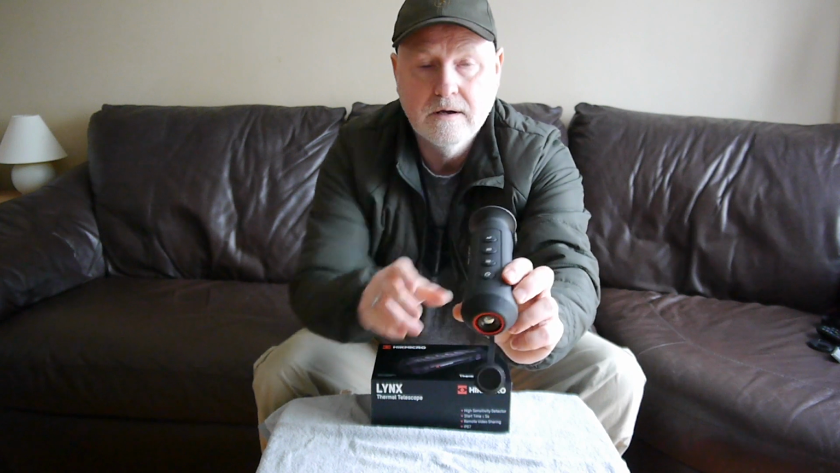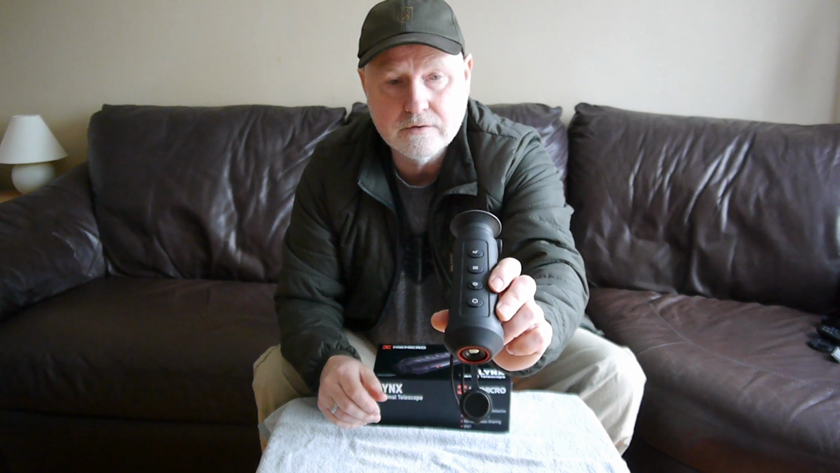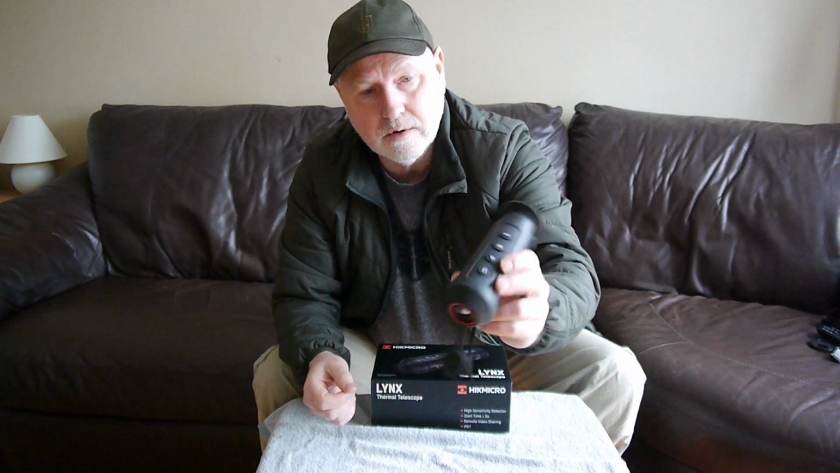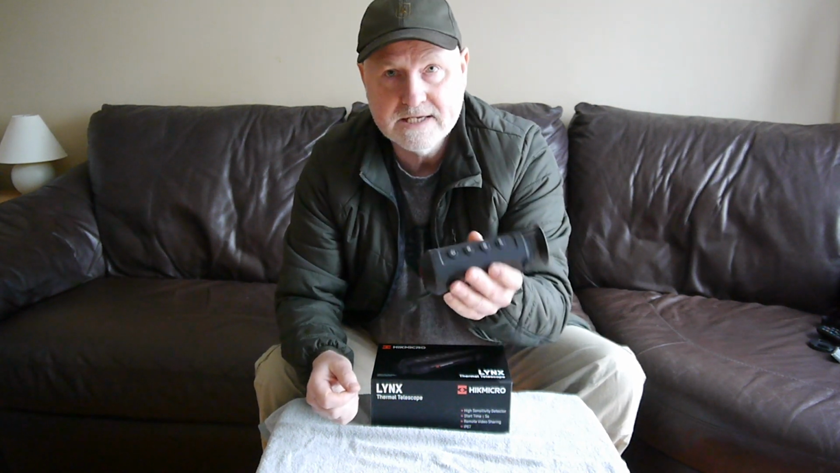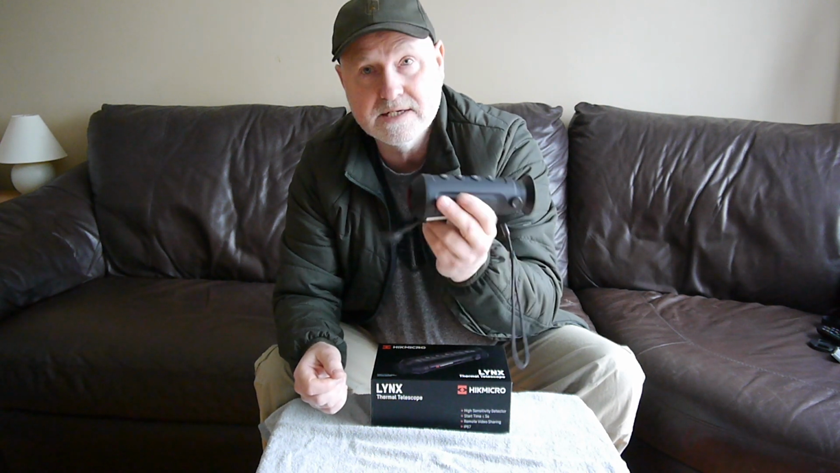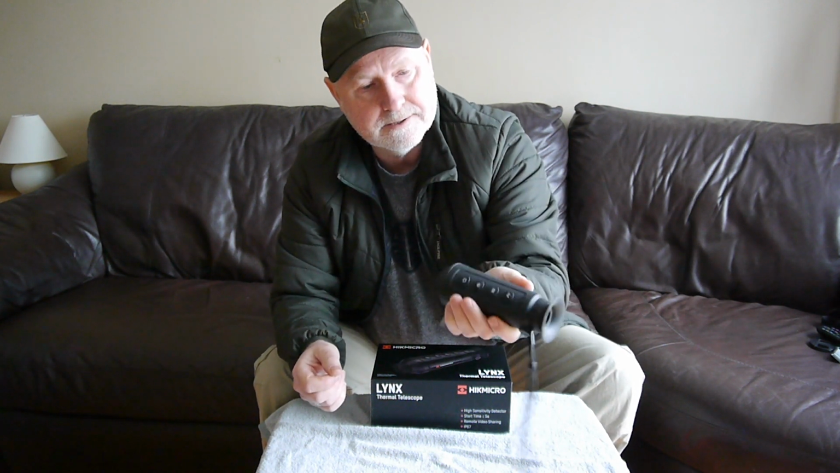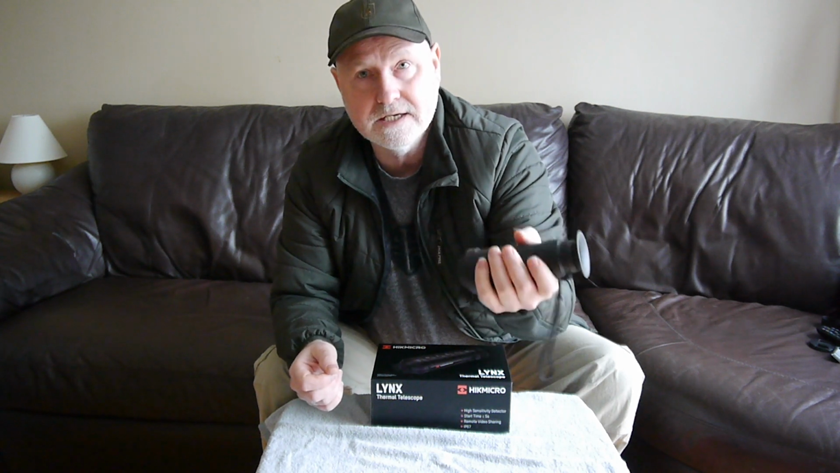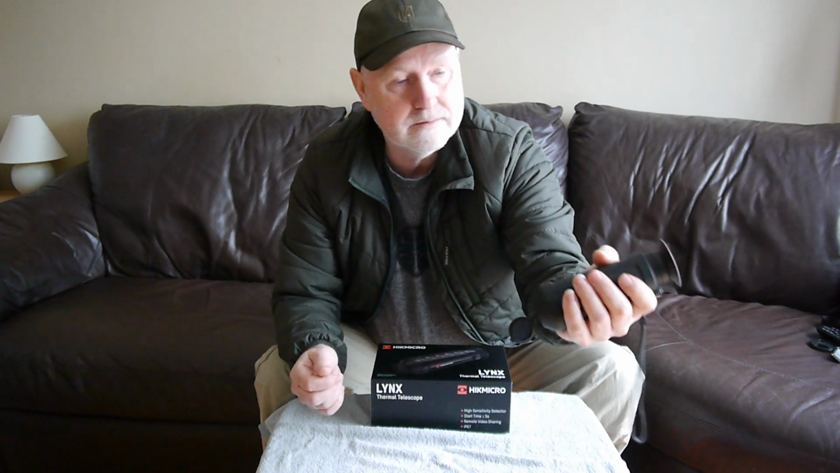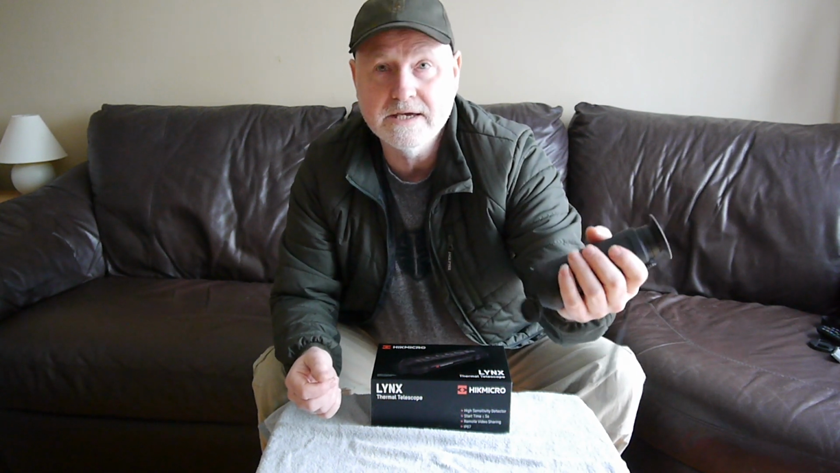The buttons are all nicely spaced out, just 4 buttons to do everything you need. I'll run through all the features of what everything does in a bit, but probably the best thing about this device, and probably the whole model range, since they're basically all modelled on the same sort of shell, is the feel and how this fits in your hand like this and how you use it. I don't know how else I can express what a delight it is to have used it.